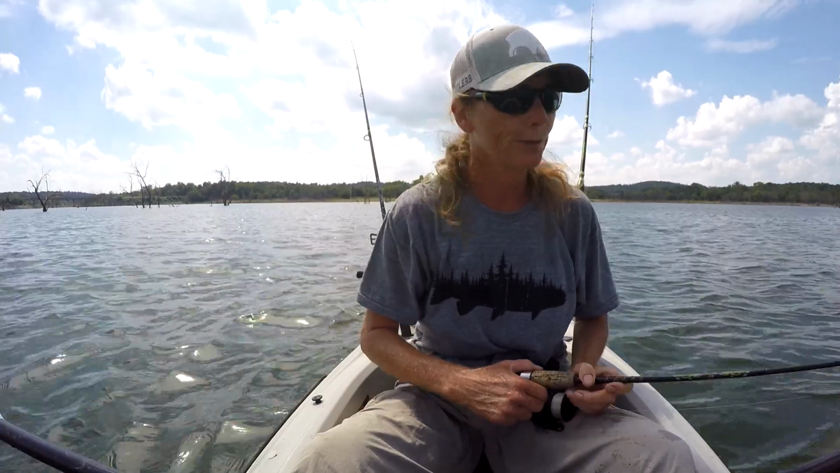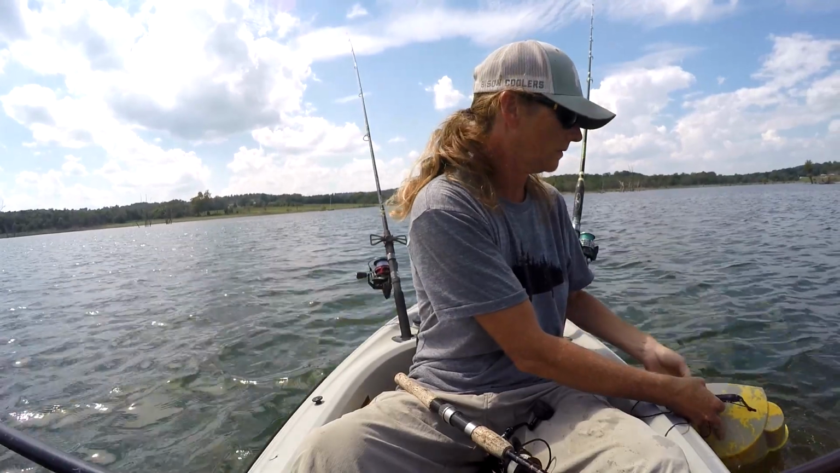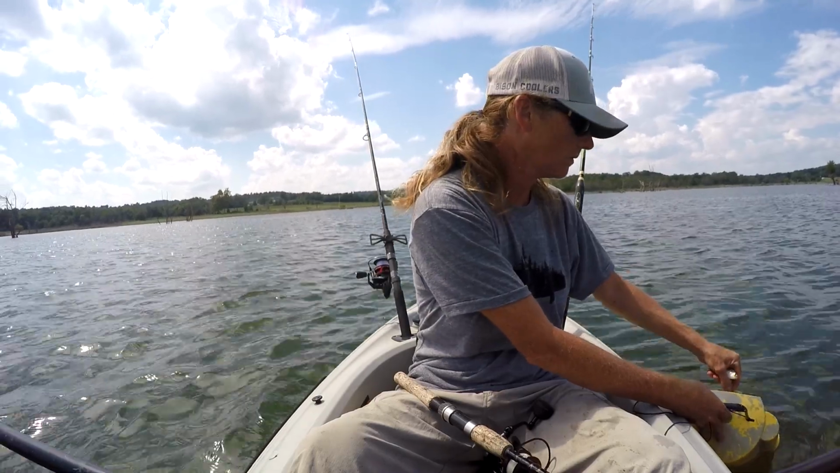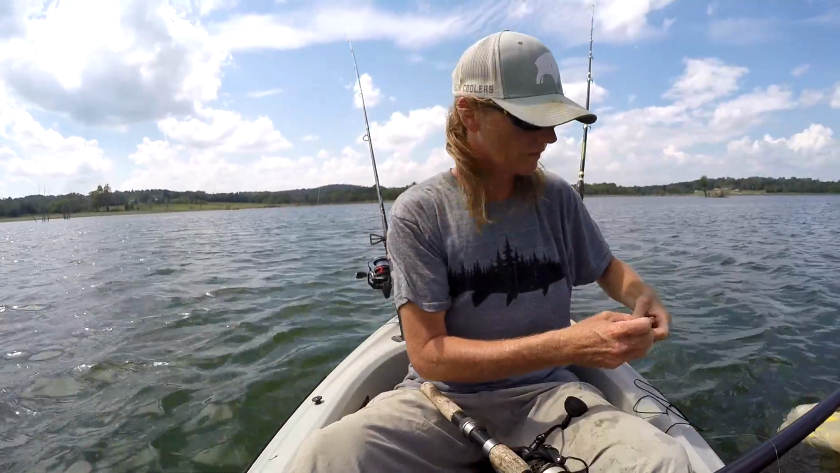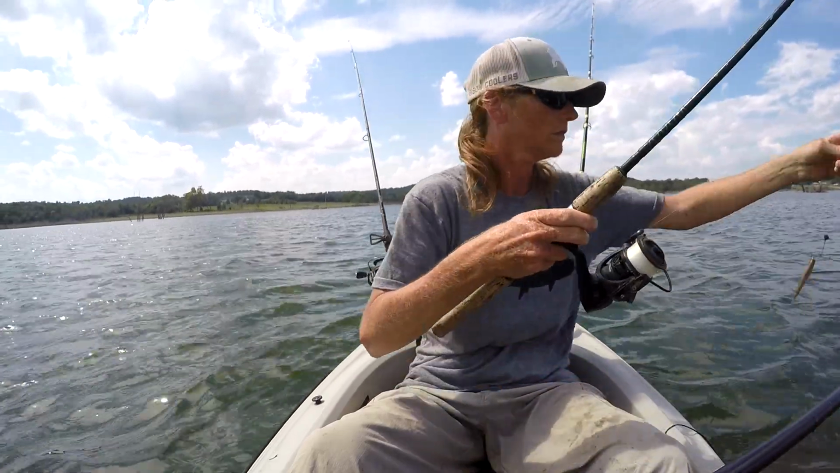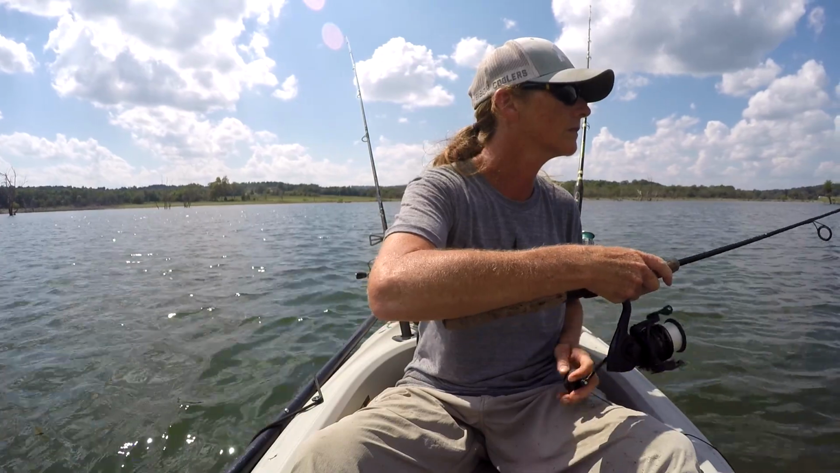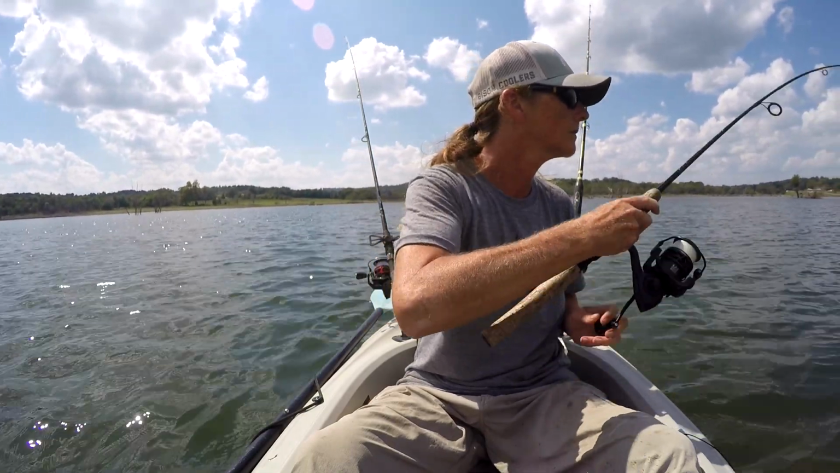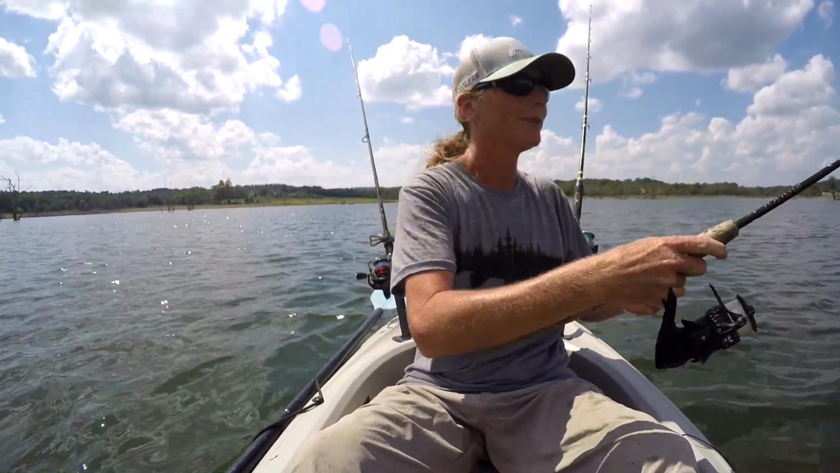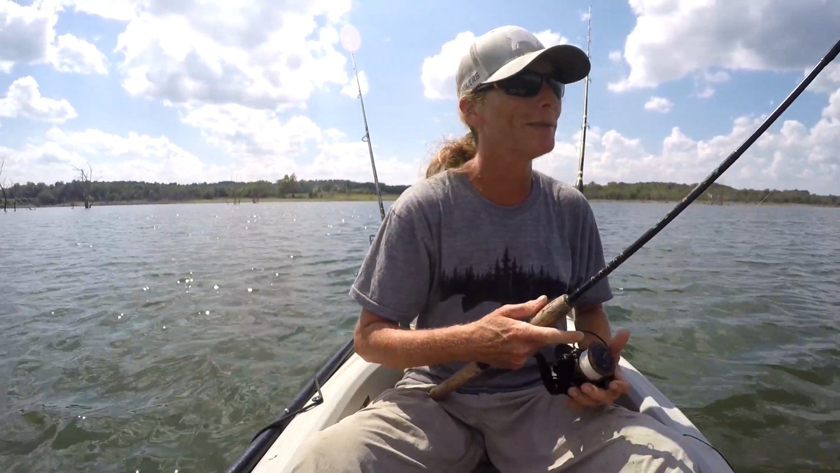Hearing a lot of lumps. It's usually gar. Lump. There'll be a lot of gar here.